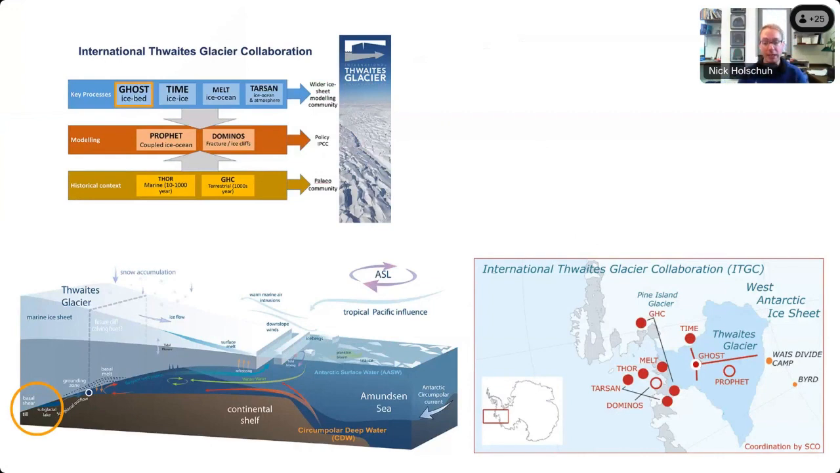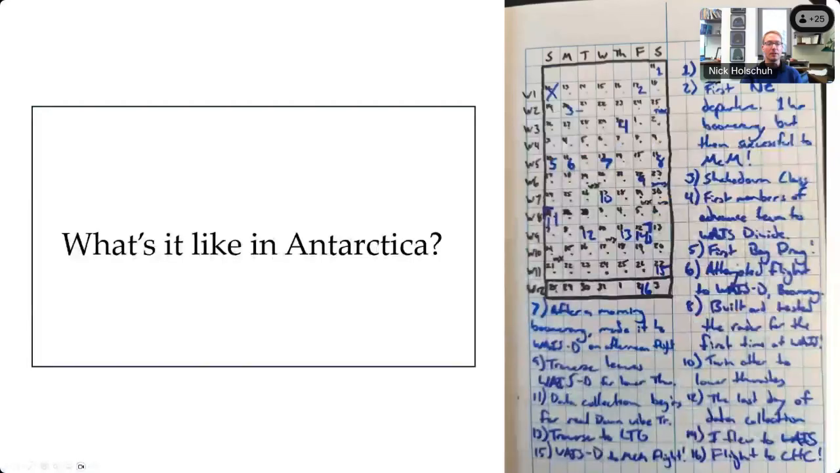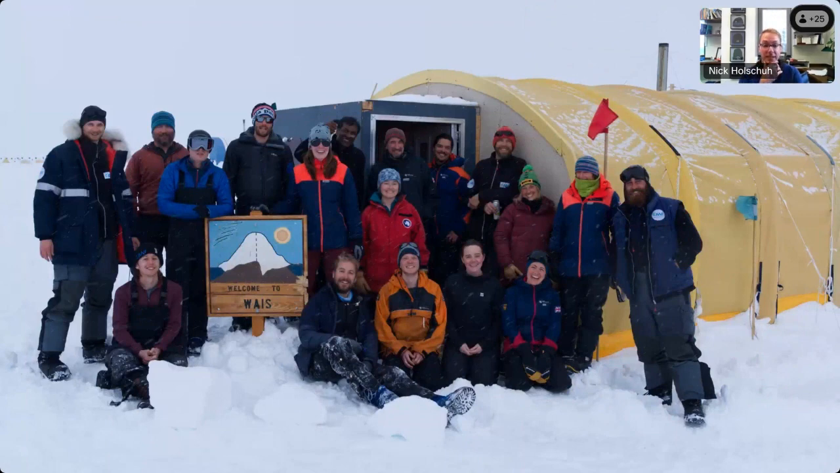So we collected radar data in West Antarctica with this goal of studying what is the material underneath Thwaites. There were a team of 20-some geophysicists who I traveled with. This is a photo of our team on GHOST at a place called Waste Divide. Waste Divide is in central West Antarctica. It was the location of an ice core that was collected from 2007 to 2011.